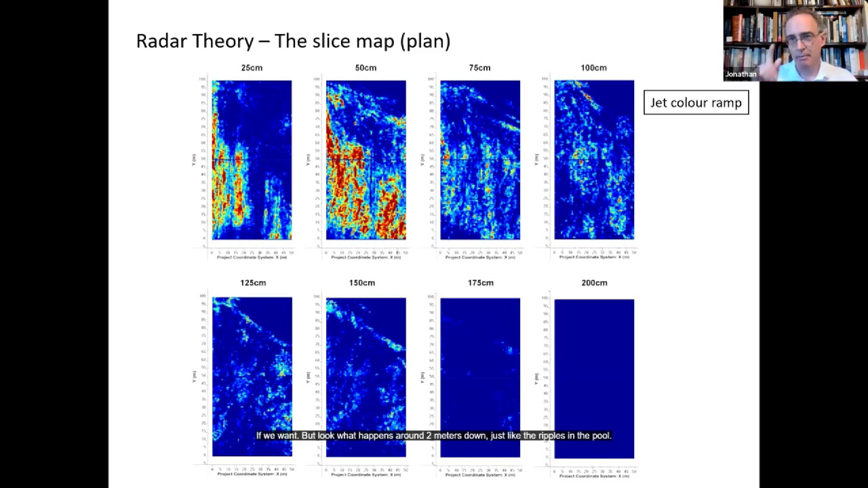But look what happens around 2 meters down. Just like the ripples in the pool, the waves have become attenuated. So at a depth of about 200 centimeters, there's so little wave energy reaching that point that it's just not reflecting back. This is giving us our effective depth of penetration. We're not going to see anything if it's buried under 2 meters in this case.